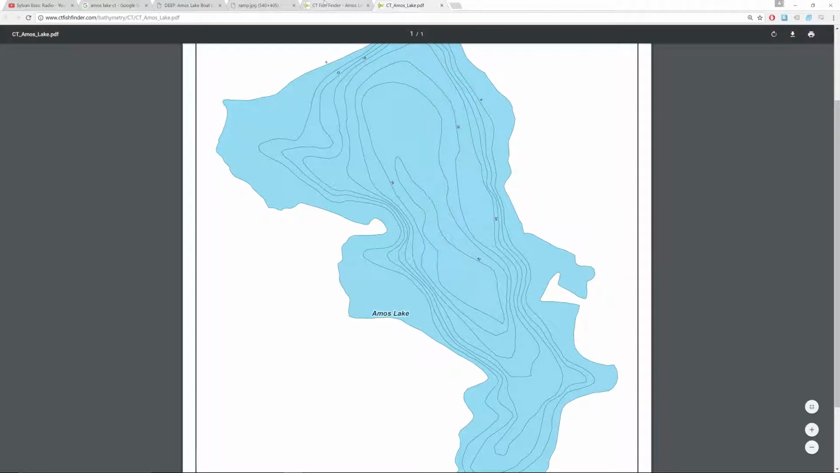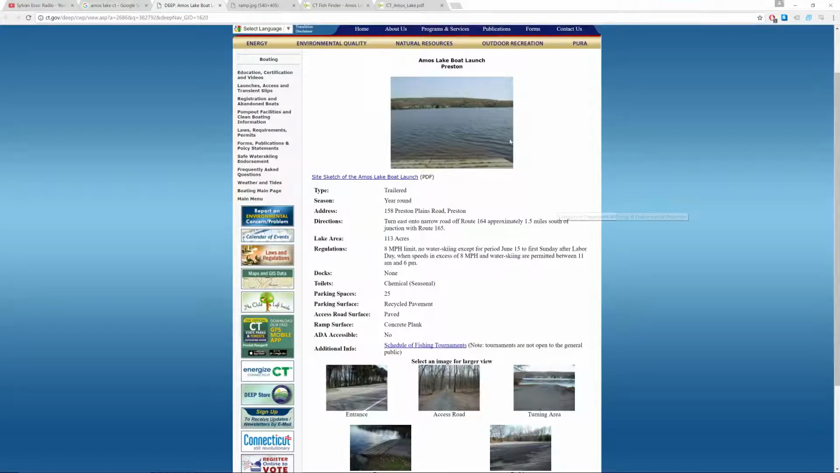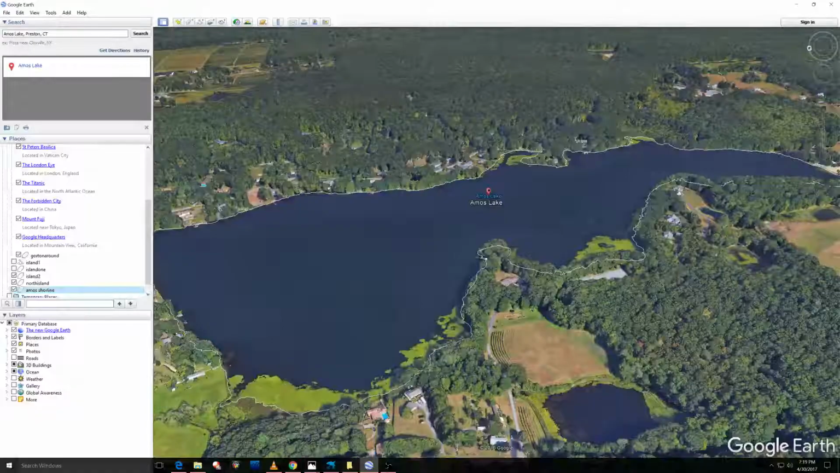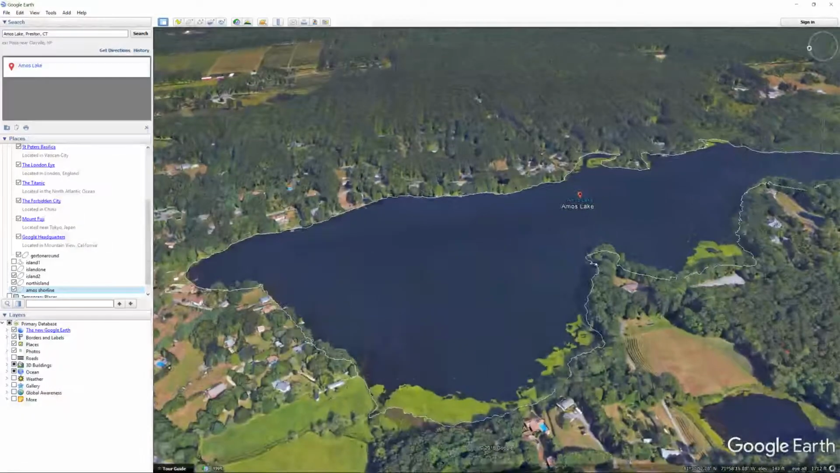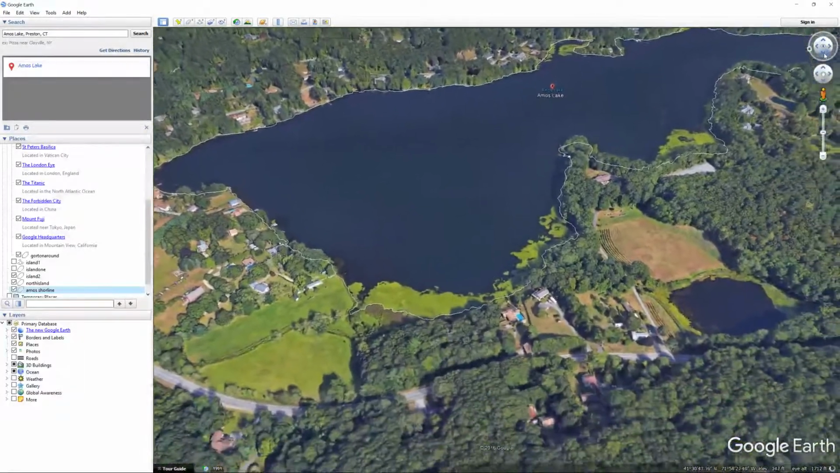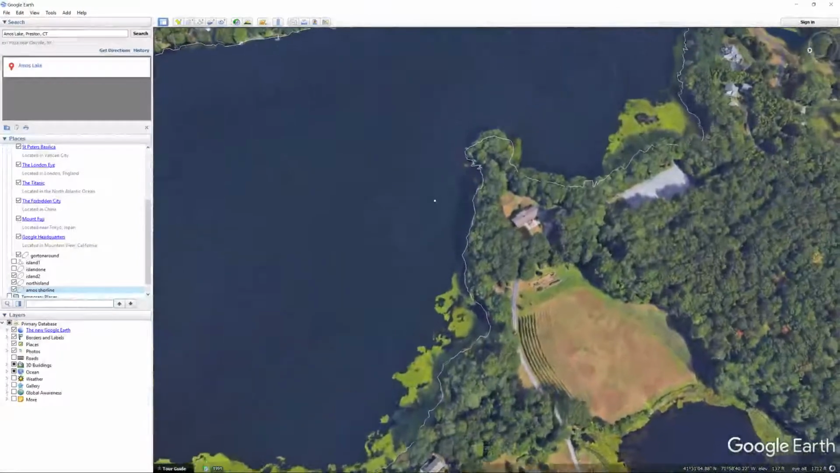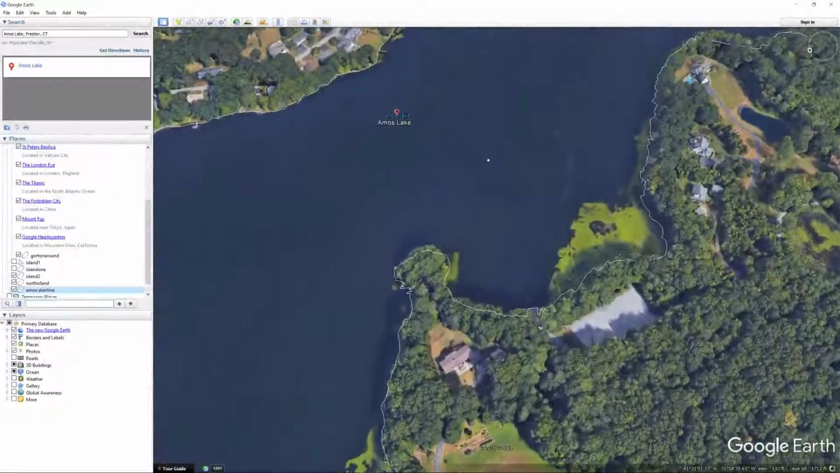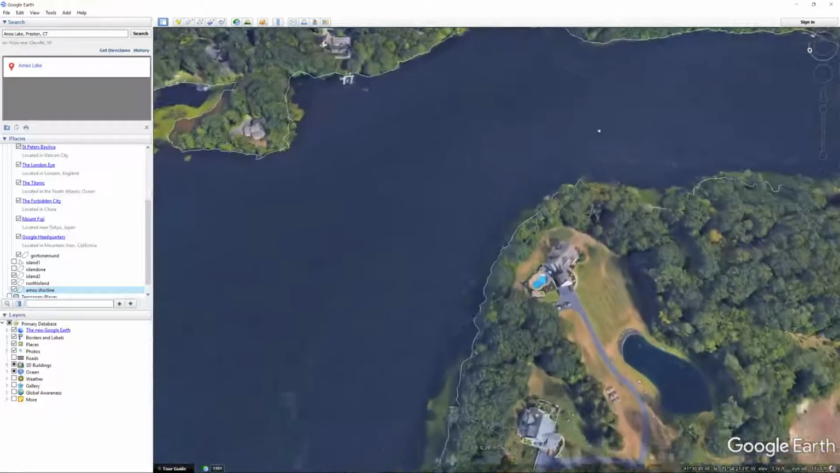Anyway, let's get into the pork and beans here. 158 acres. Before you start this, we're using the Reef Master 2.0 again. Before you start this, you have to make a polygon walk around of the lake. This one took me about 30 minutes. It was a huge pain.